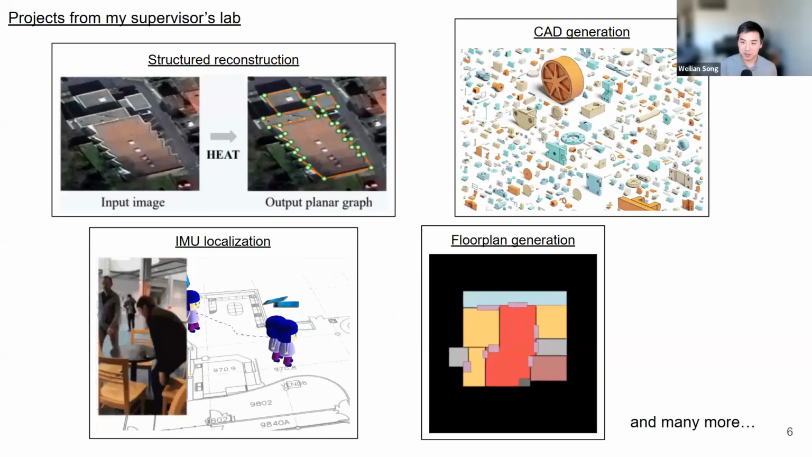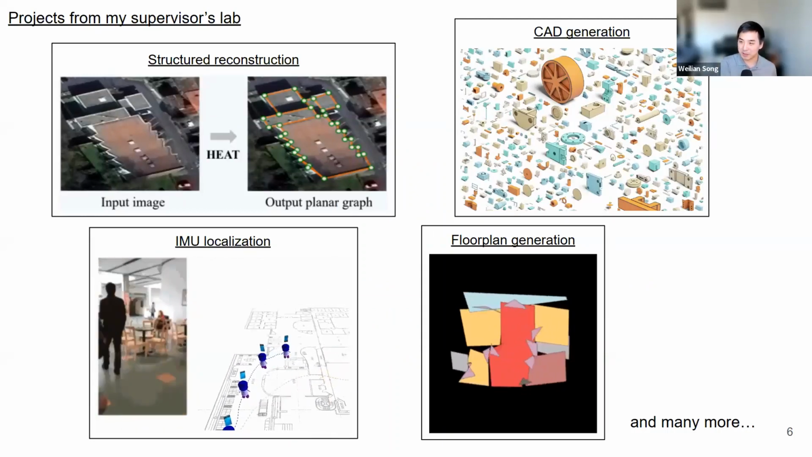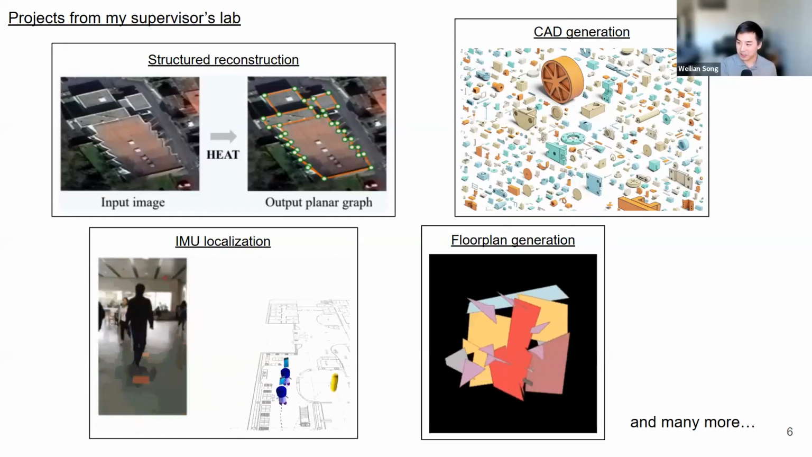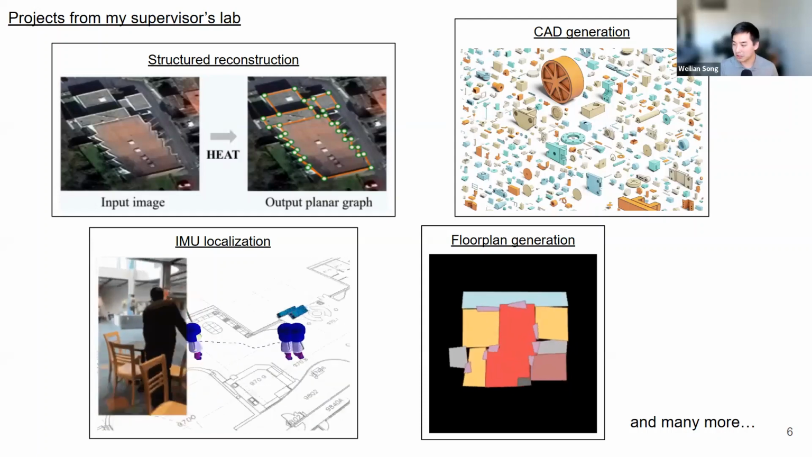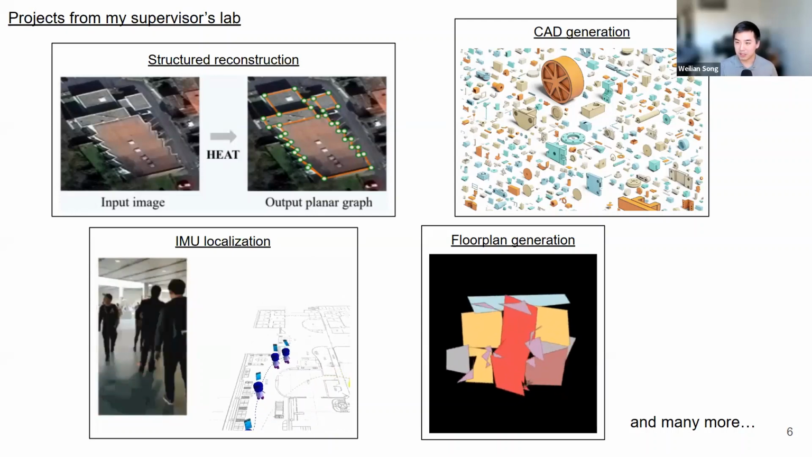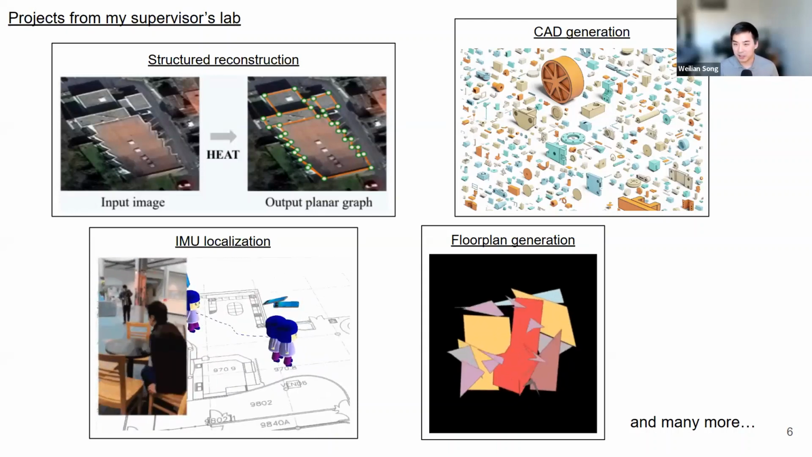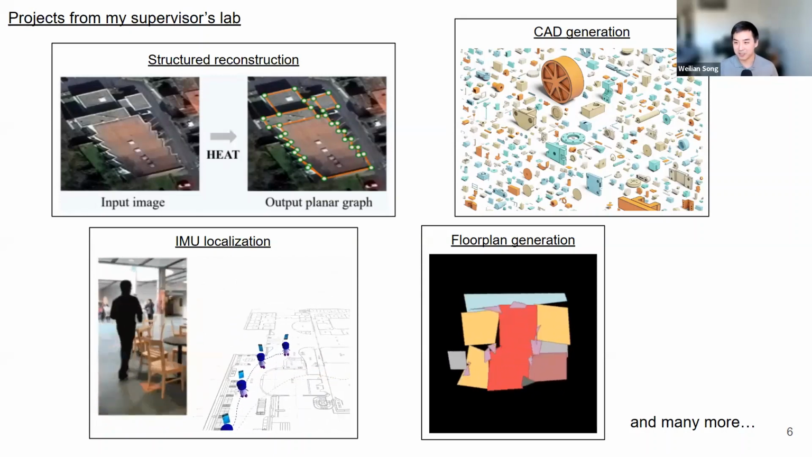To highlight my supervisor's lab, here are a handful of topics that my friends and colleagues have worked on, including structured reconstruction, IMU localization, CAD generation, and floor plan generation. There have been some amazing publications from these topics in the past few years in major conferences. And there are, of course, many other works. This is just a select few.